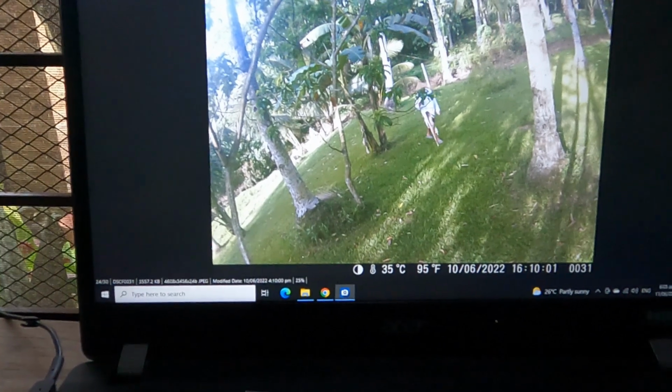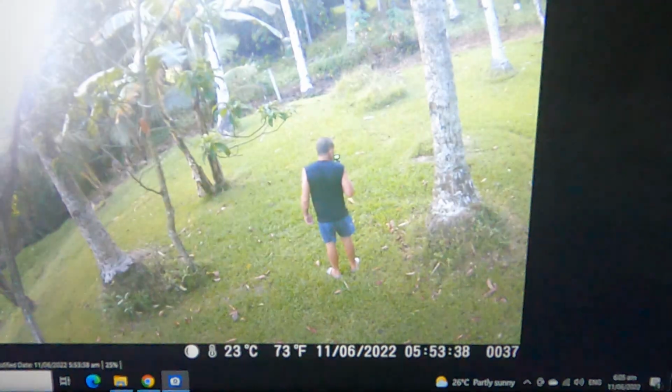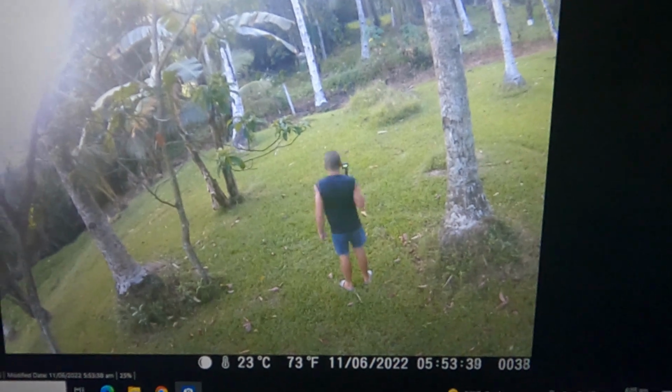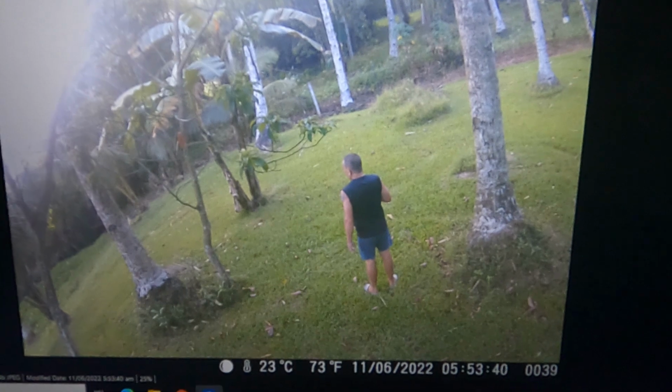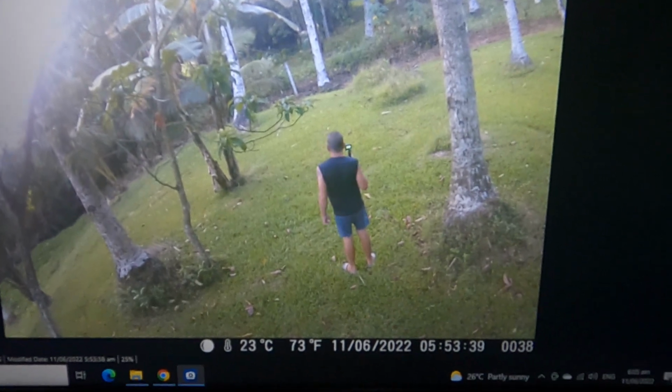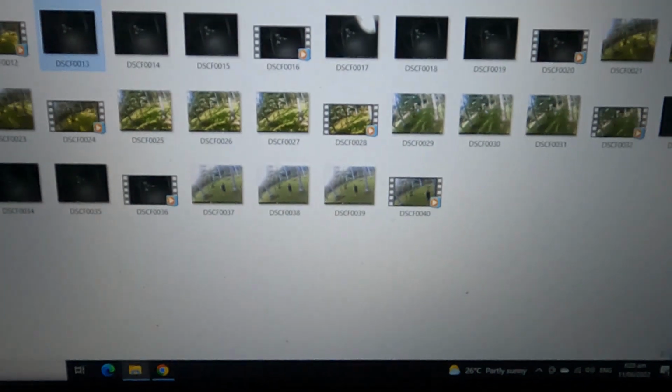This is my goat attire that I wear. Night time again. Nothing. It's me this morning, going to pick it up. So it hasn't picked anything up at all. So that's not bad.